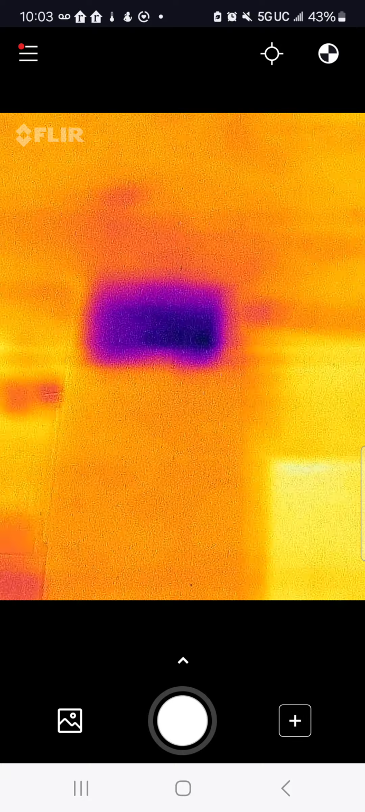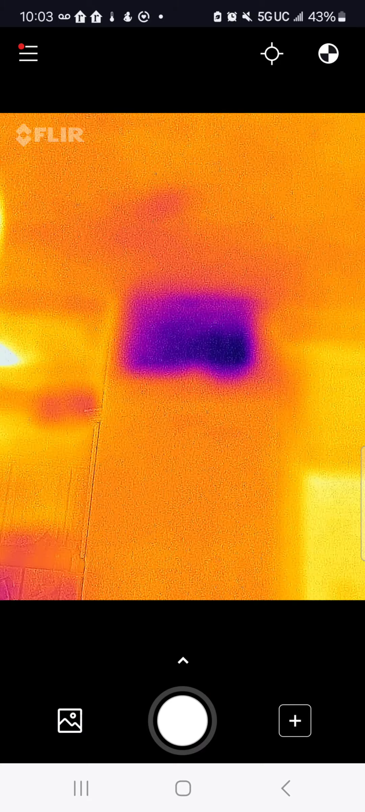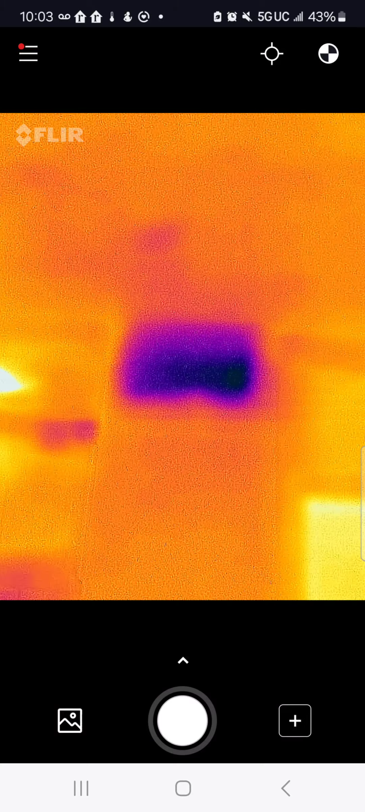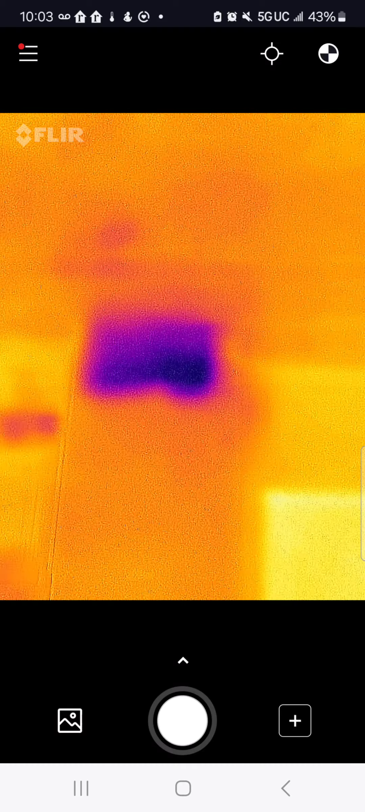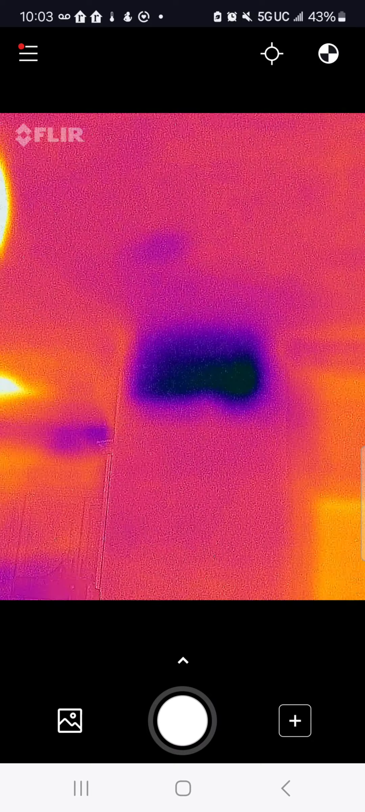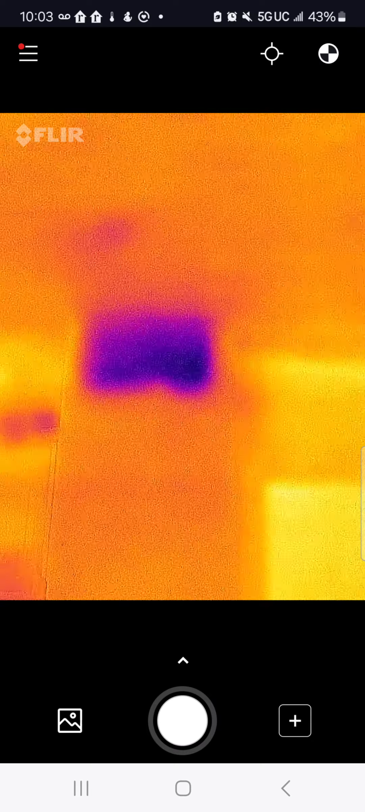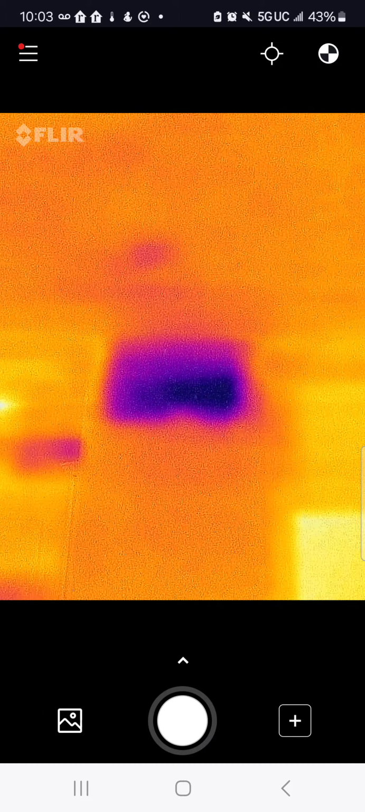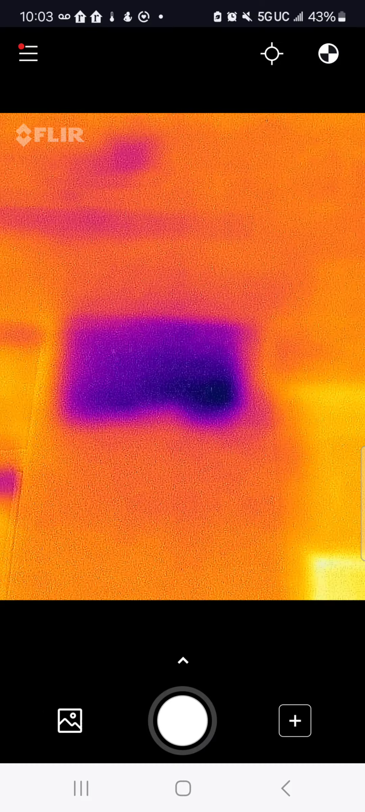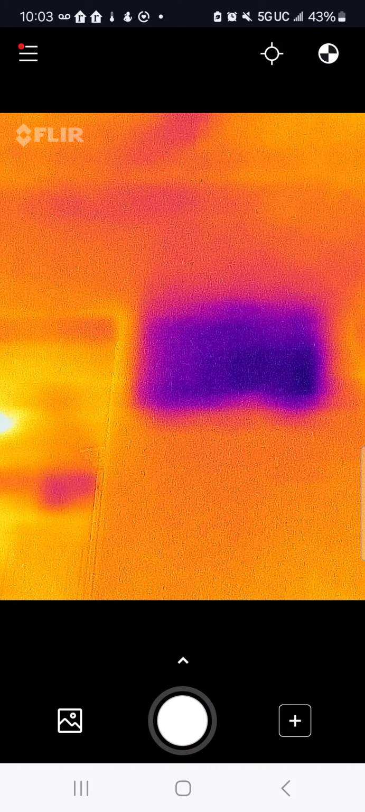Let me try to make this a little clearer, maybe. It doesn't really matter because I can go closer to it. It gets better, but I can see at least where I'm missing insulation.